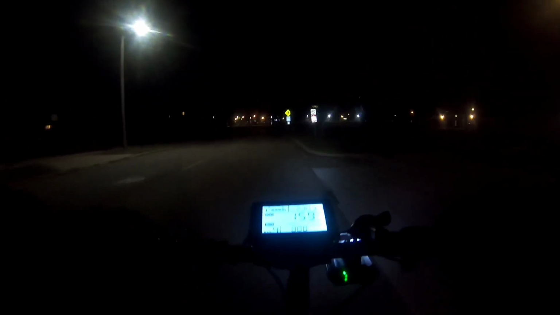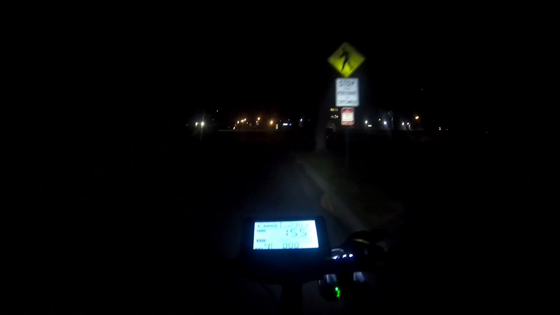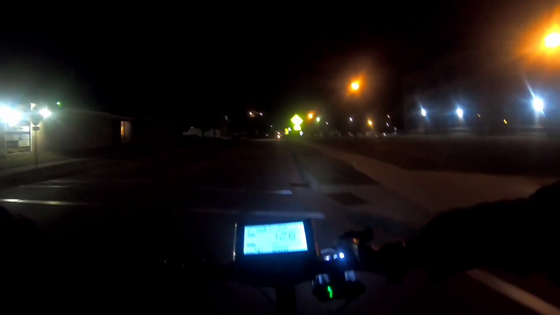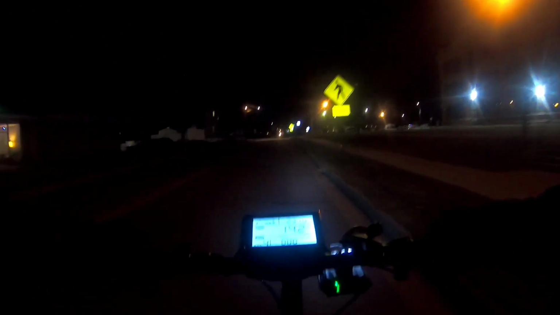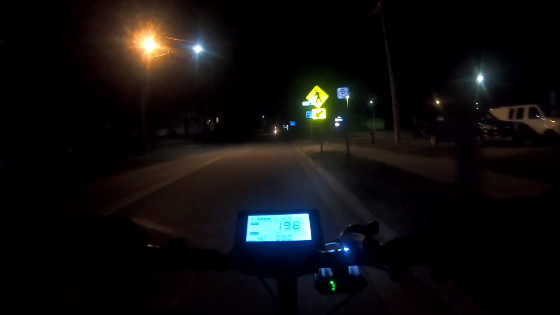Yeah, these tires don't hum like the other ones, but they're more directional. It just sounds good. Wind is wicked, but still 40 degrees, so it's not bad.